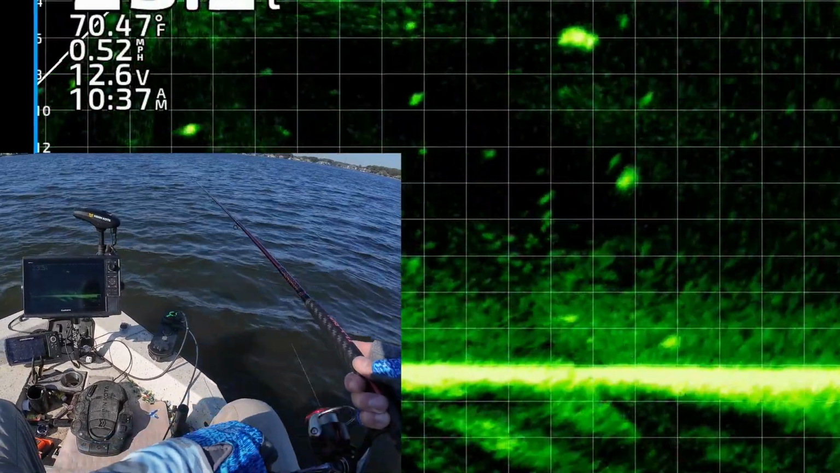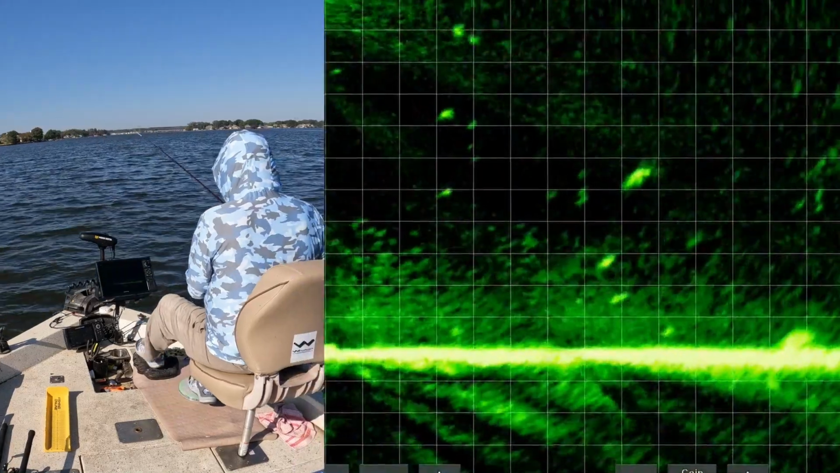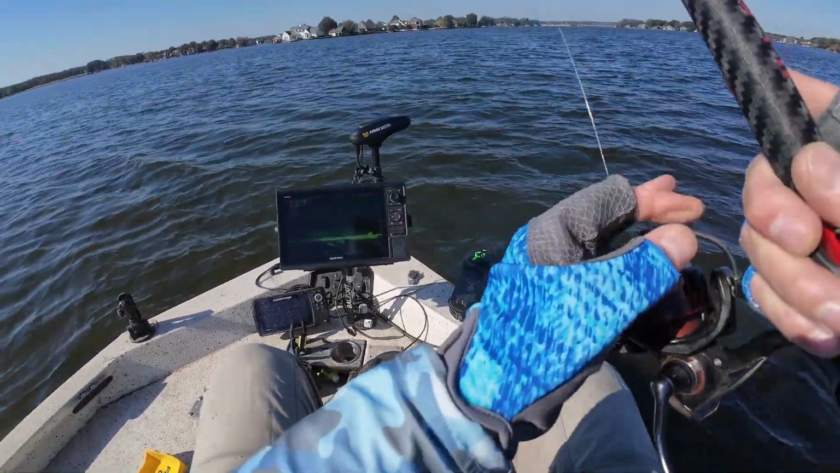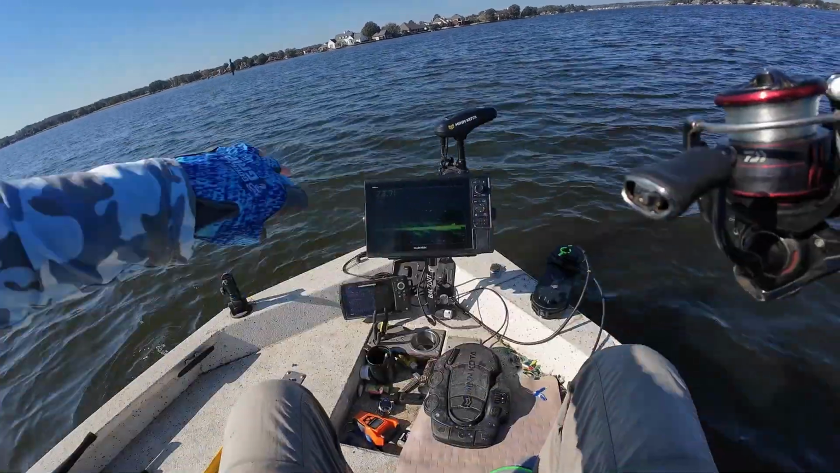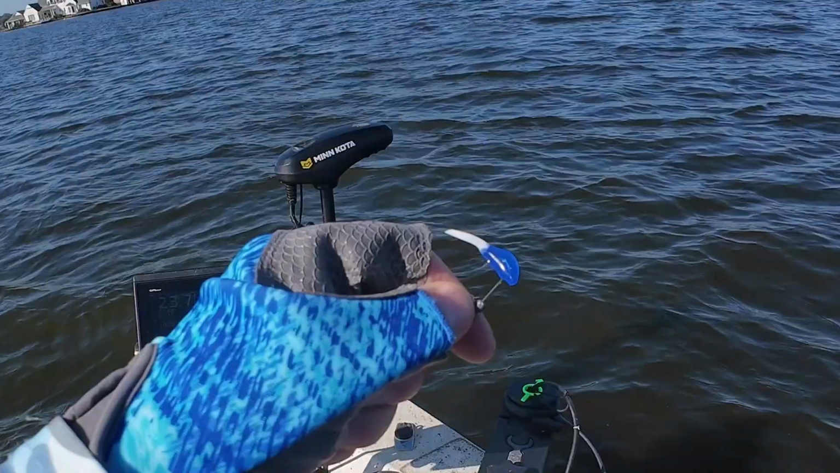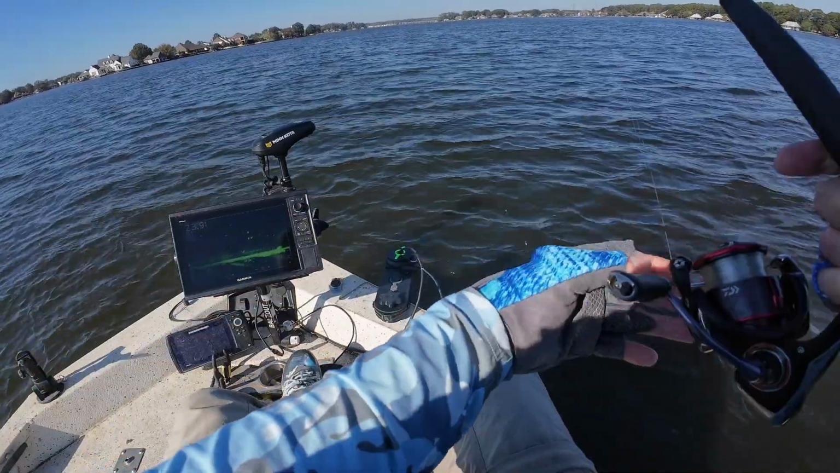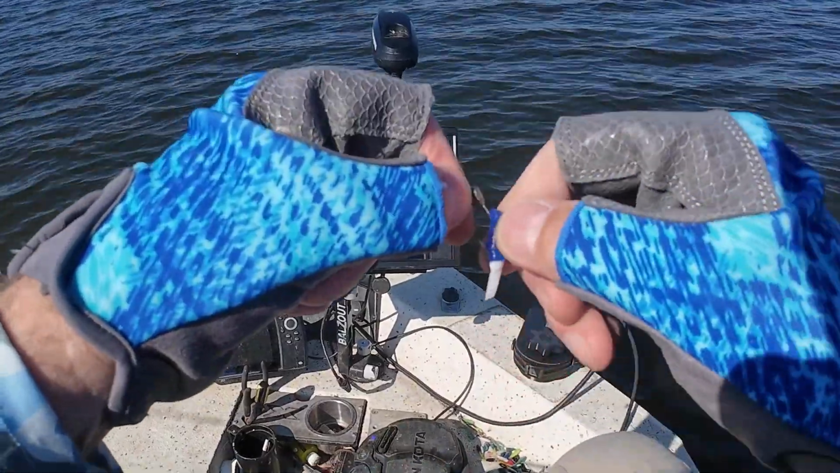He's coming to get it. No, good Lord. Took it away from him. Gotta let him eat it, man. Oh, my goodness. That's two I should have had in the boat.